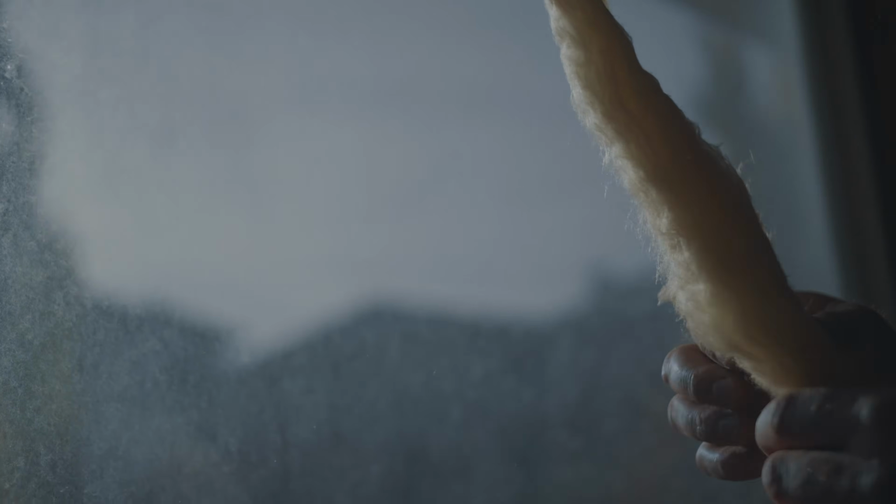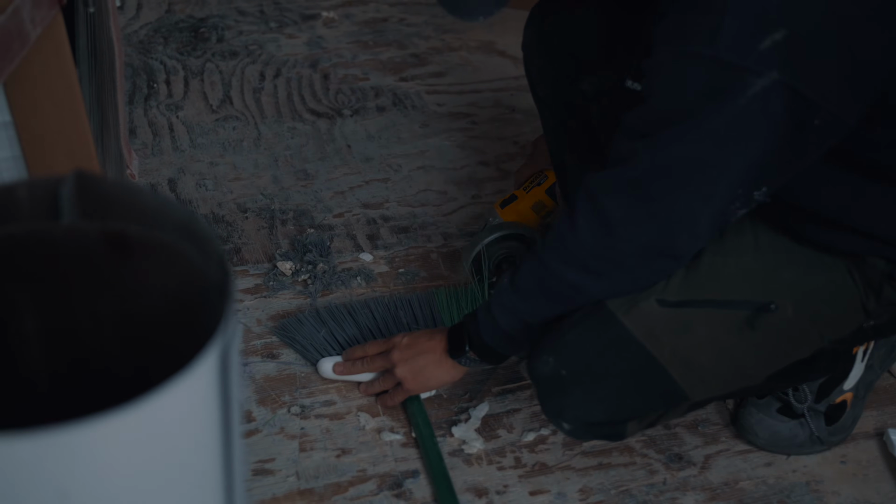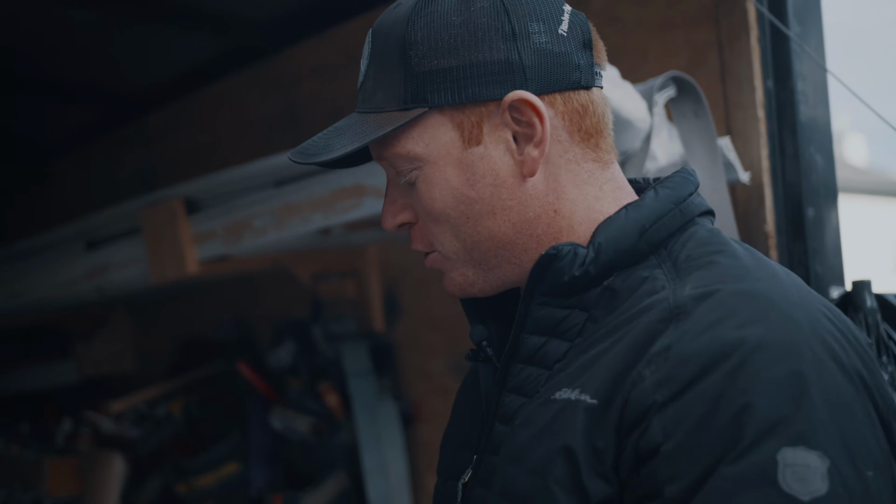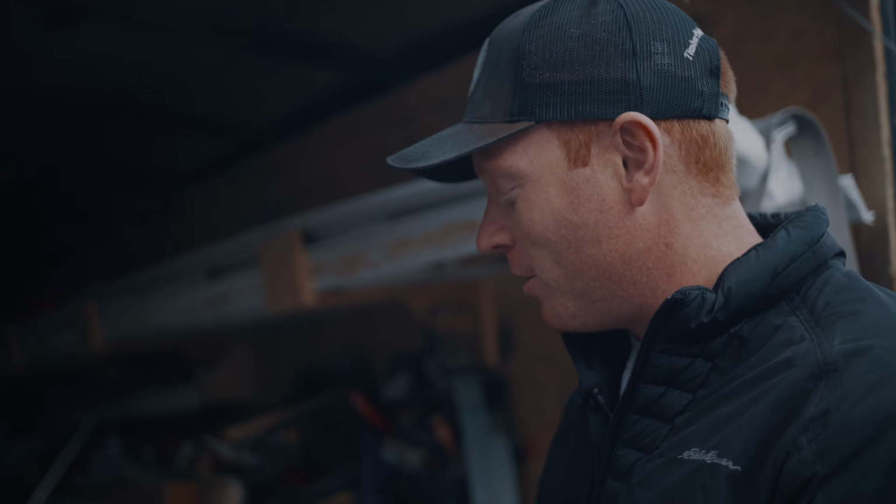He's alive. Now I have a tail. He's alive. I've never seen this in my life. He's trimming off his broom bristles with a grinder. This is one way of saving money. I guess we're in high inflation. We got to cut costs somewhere. So this is how we do it. This is how we do it in 2024.